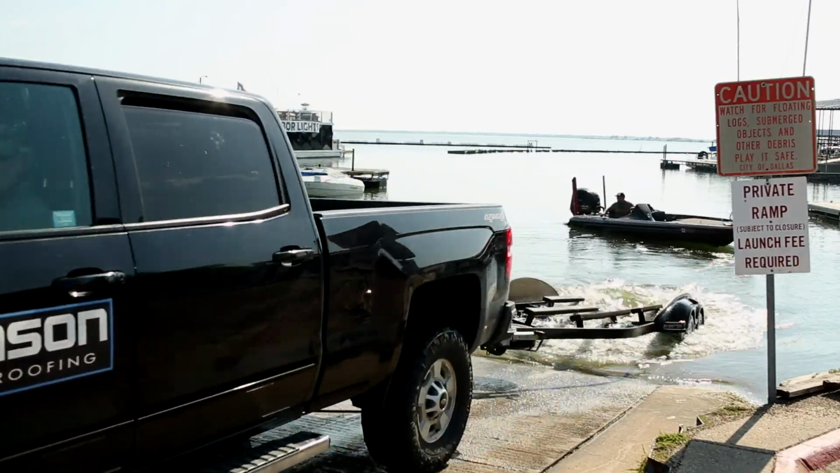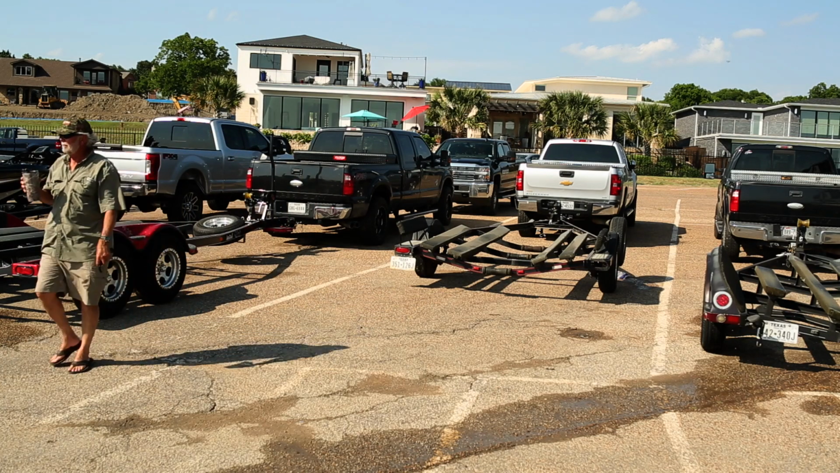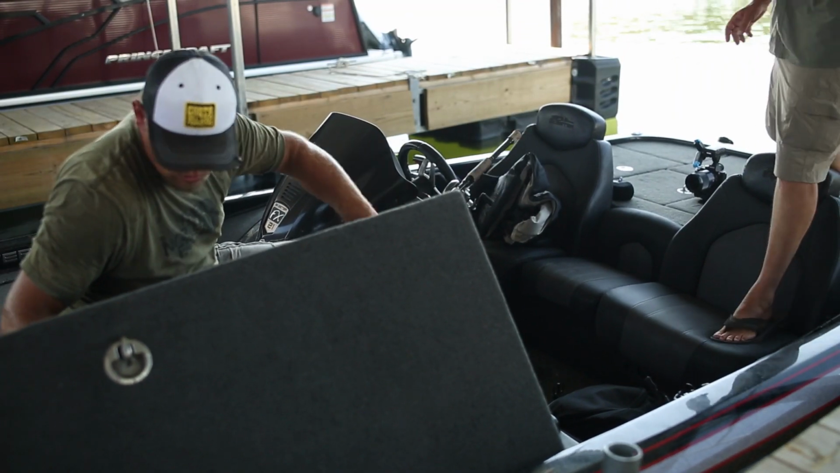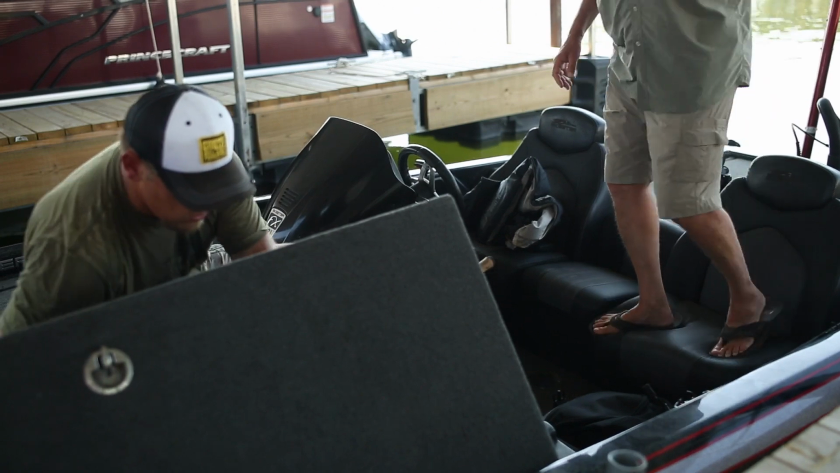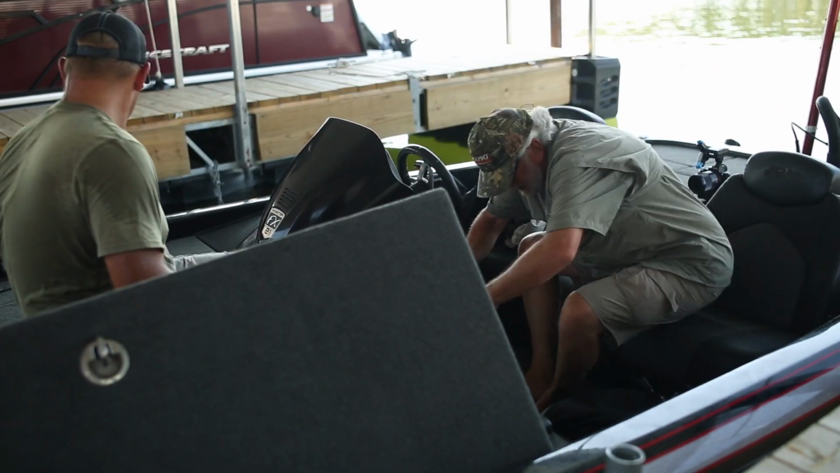Some things that always come into play or should be part of your decision-making process: the time of year, and are the bass spawning, are the coyotes breeding? Is it fall dispersal on the coyotes? Post-spawn on the bass? All these things make a difference in the way you attack the day.